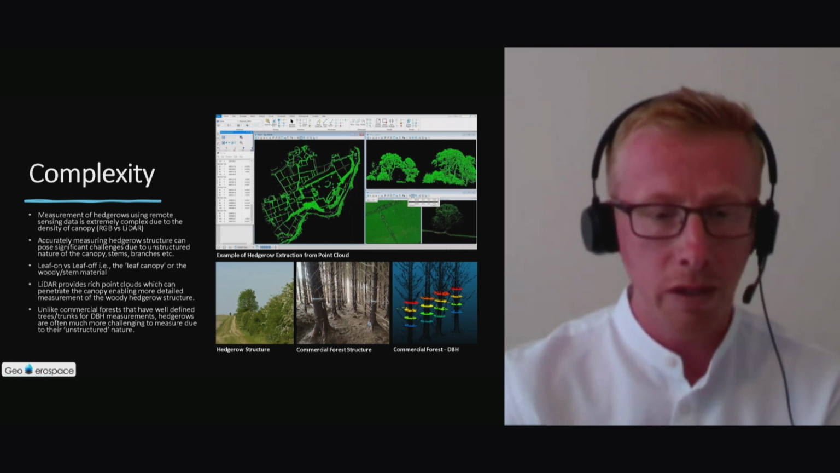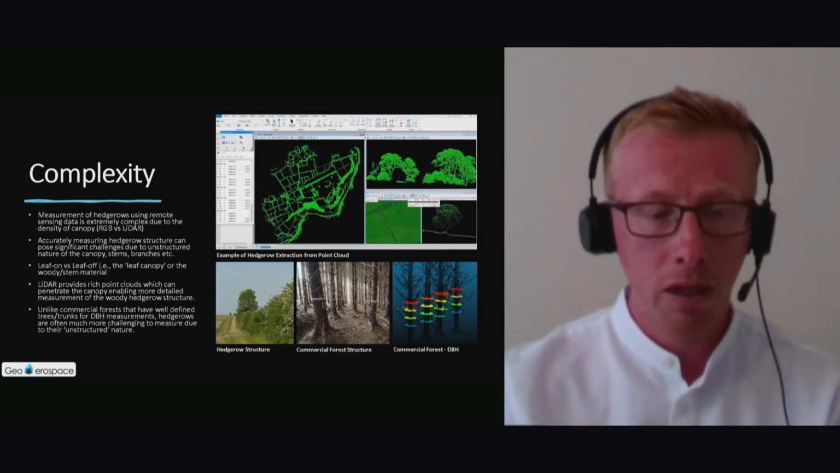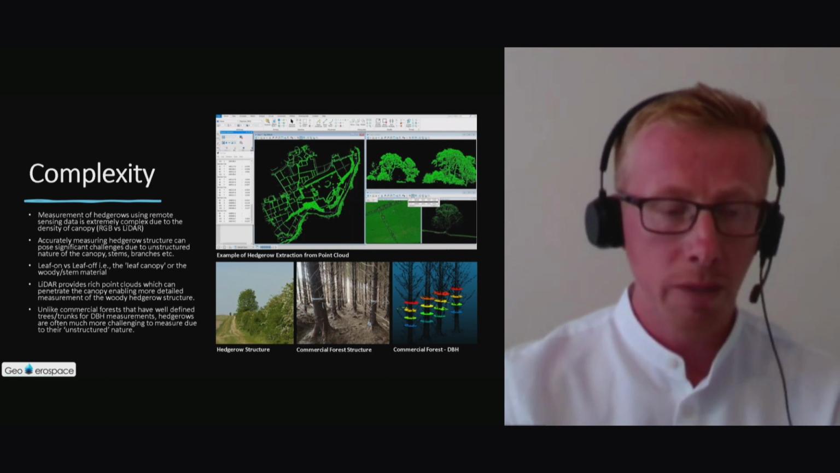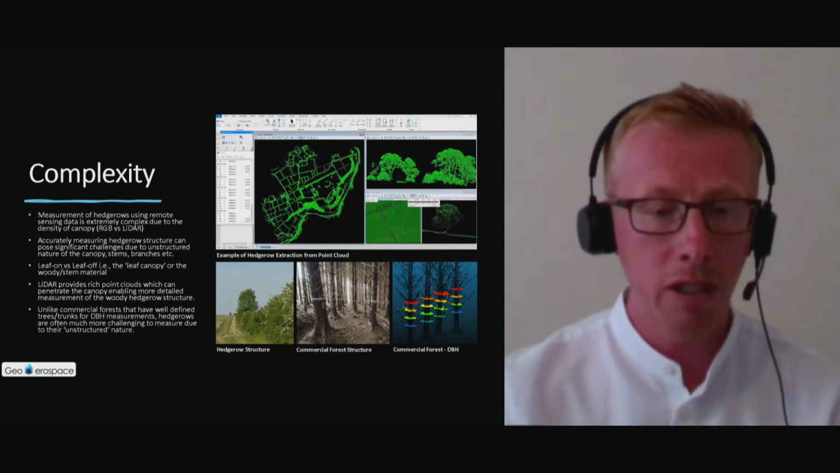The results are completely different, obviously. And then, as I said, the LiDAR provides these really rich point clouds that penetrate through the surface of the trees, or through the surface of the ground beneath the trees. And you get that resolution that you require to measure the stems and the individual trunks.